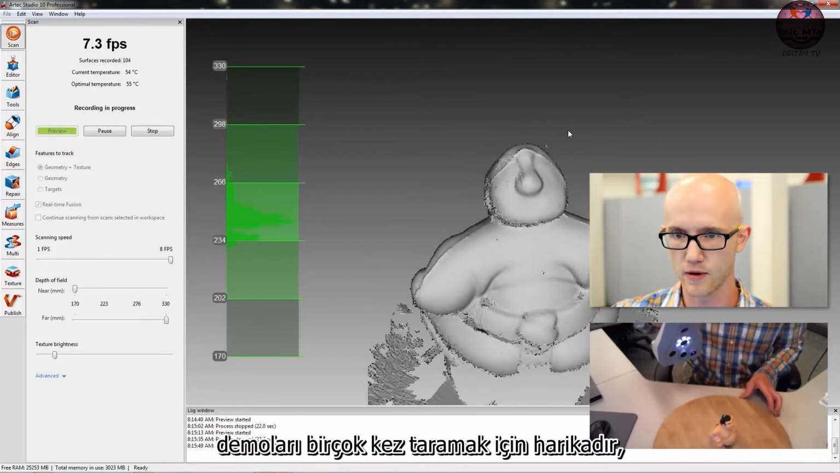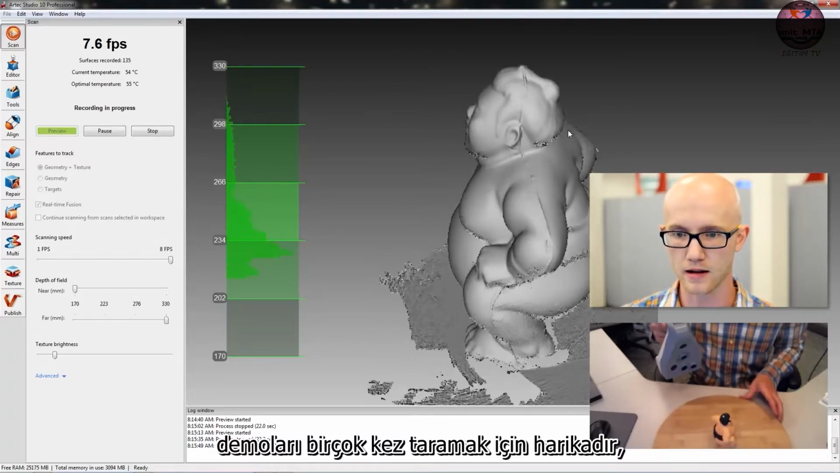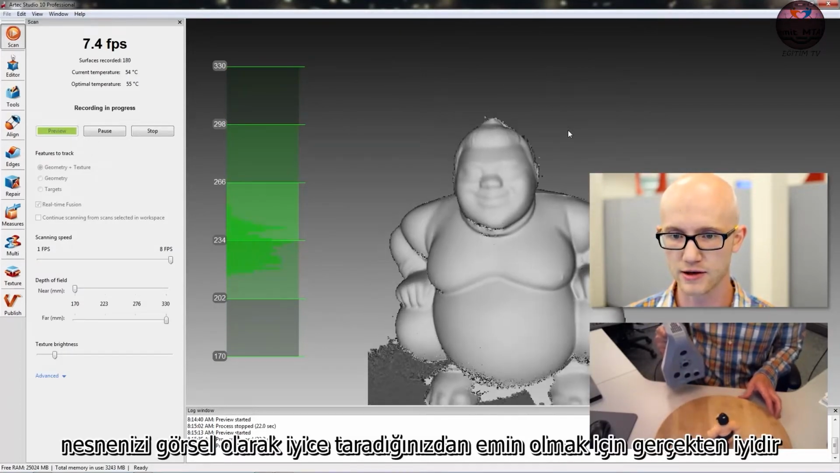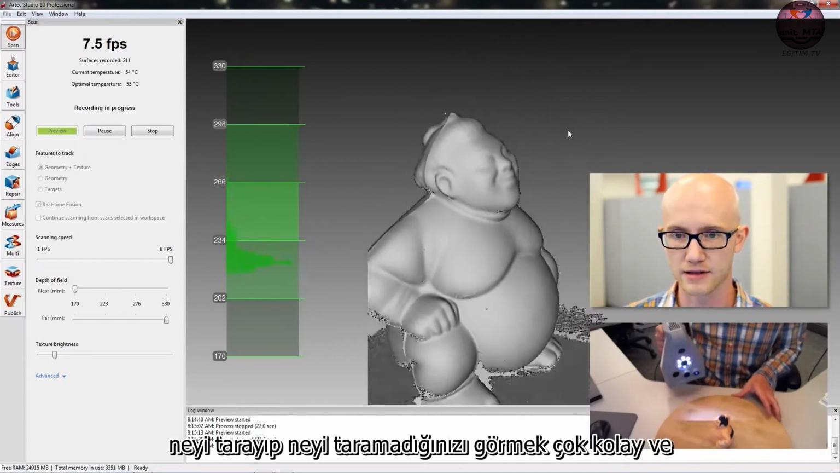This is great for scanning demos. A lot of times it's really good for making sure visually you've scanned your object very thoroughly, because it's very easy to see what you have and haven't scanned.